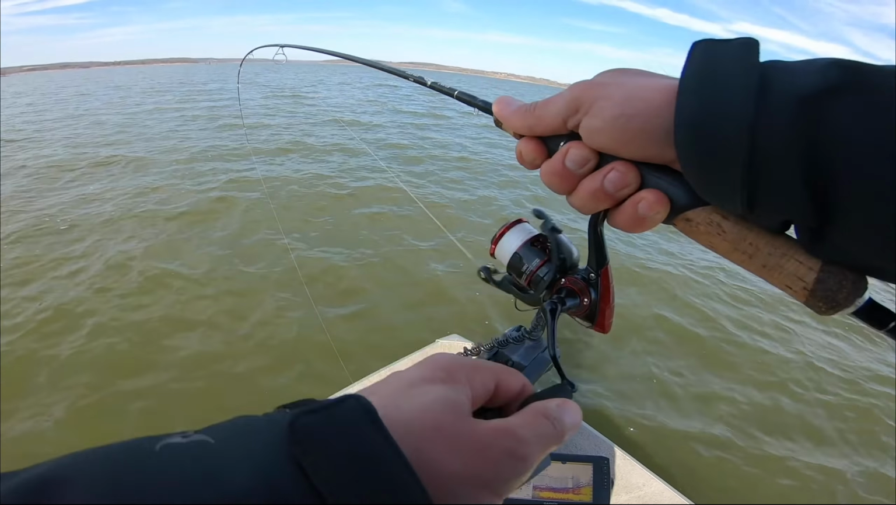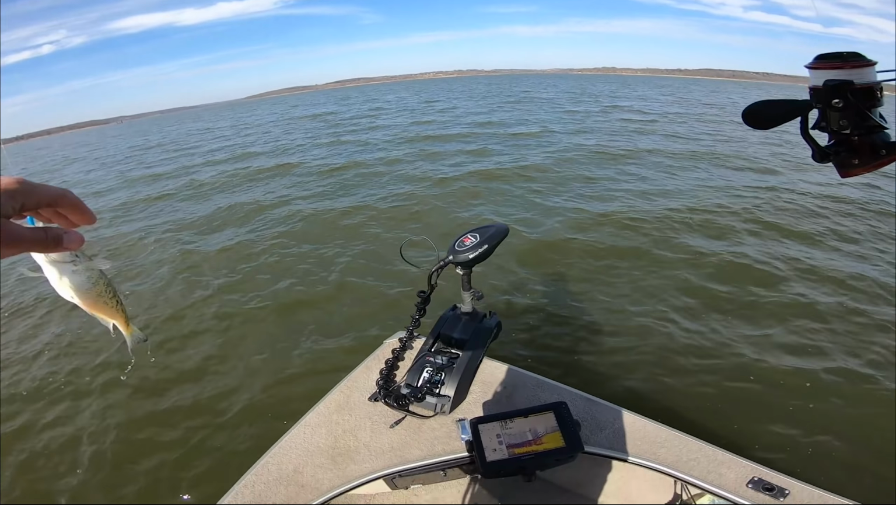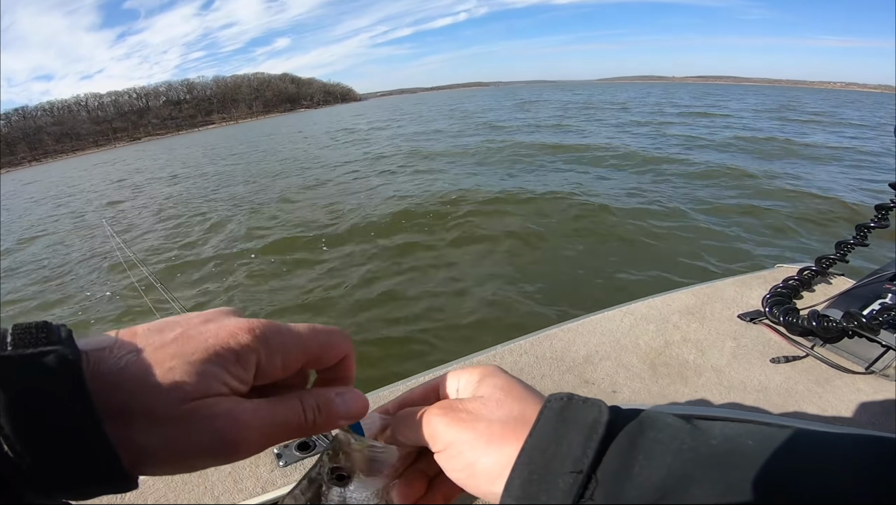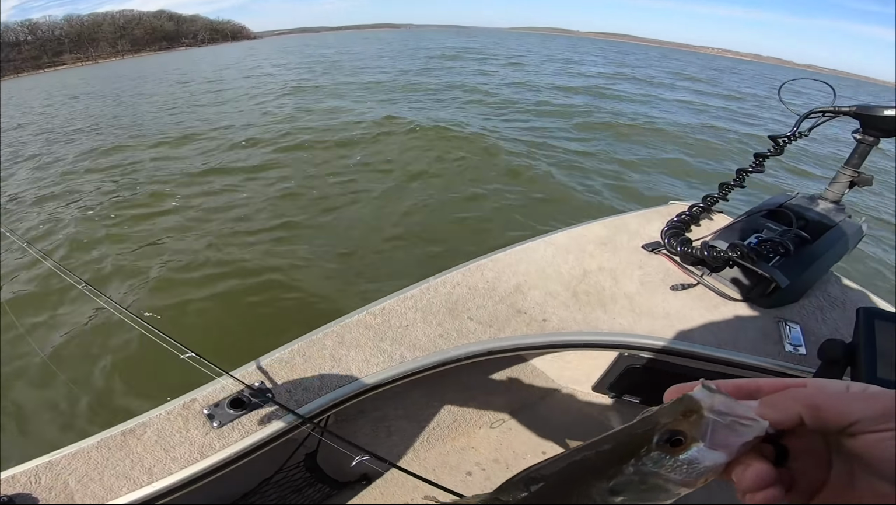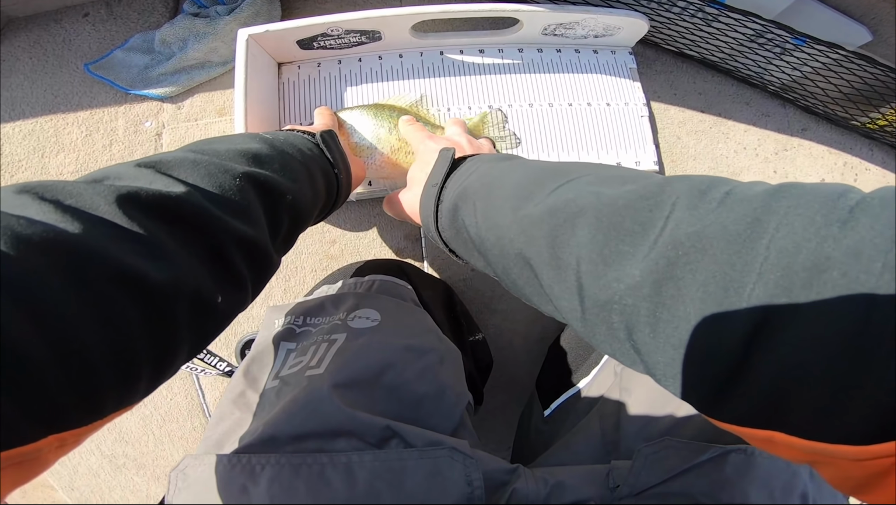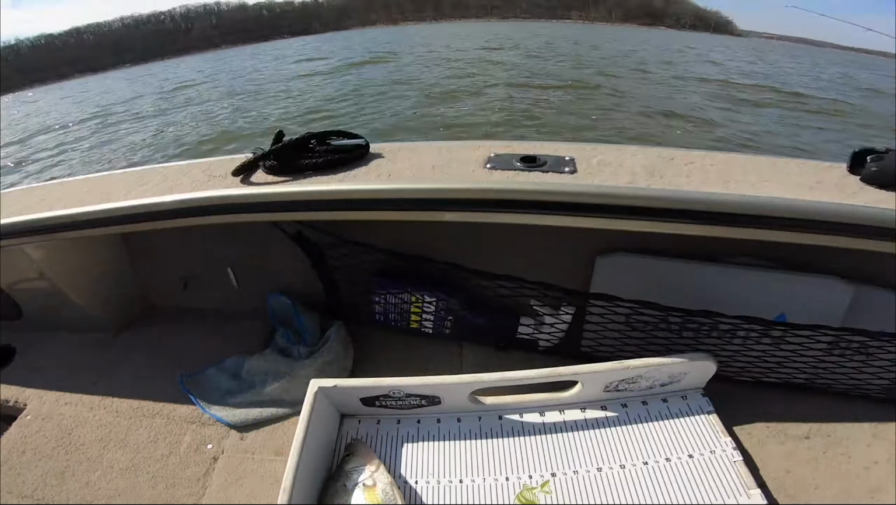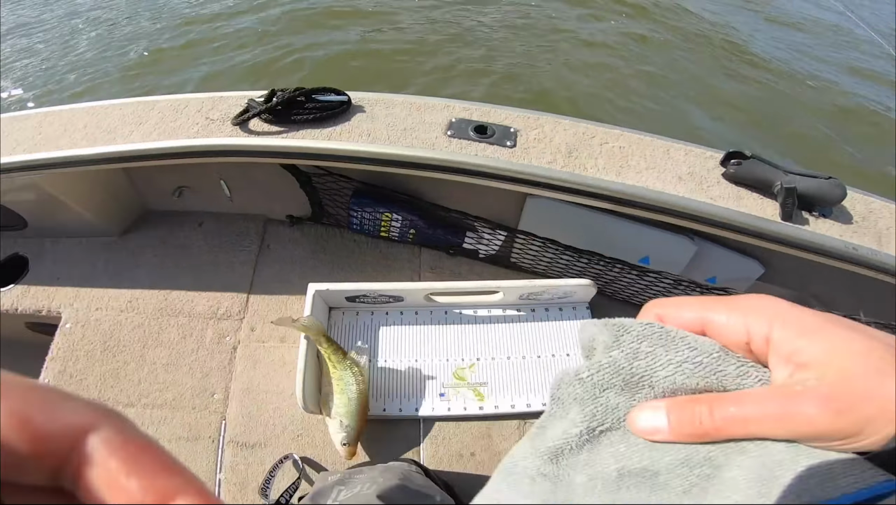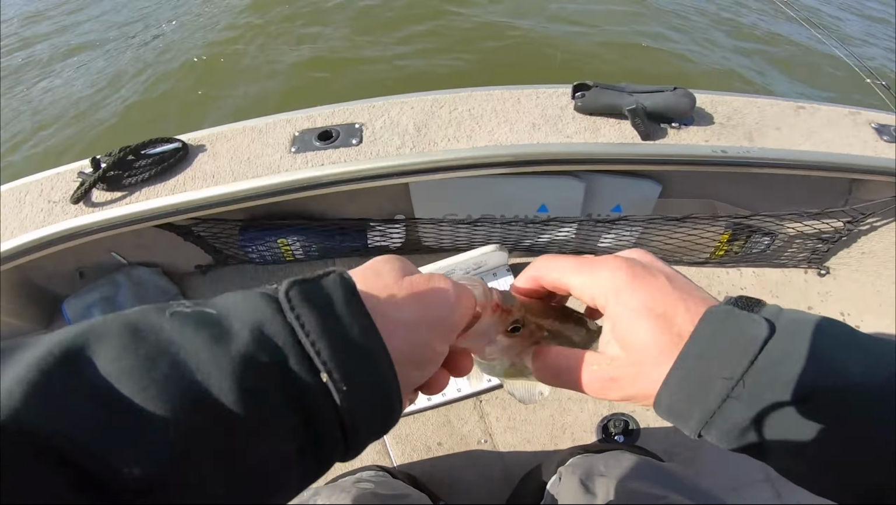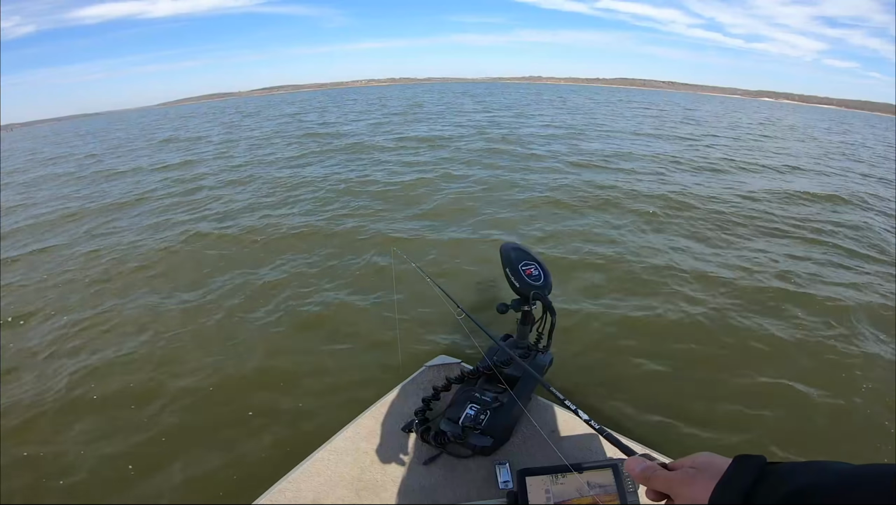Got him. Tried to get him up out of the brush there. Yep, another keeper. Just working the break here right off of a brush pile, not trying to fish the brush pile, just trying to work right off of it. This one is a keeper. He is a small keeper. He is 11 and 1/4. Oh, they don't like the camera. They do not like the camera. You can sit there and flop all you want, fella. I'm gonna put you back. So, keeper number 7, 11 and 1/4. Beauty.